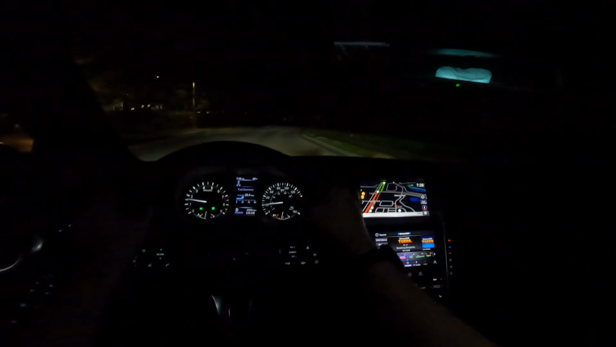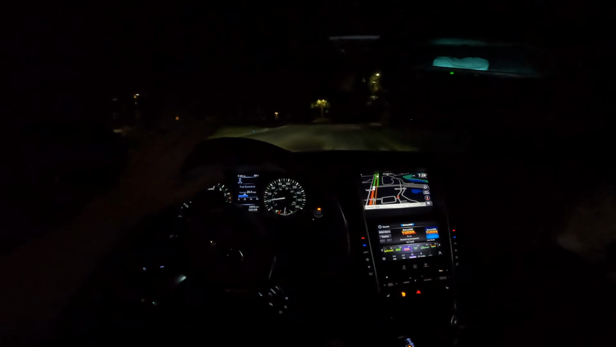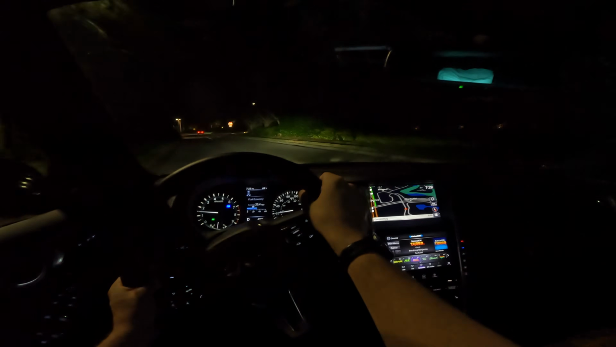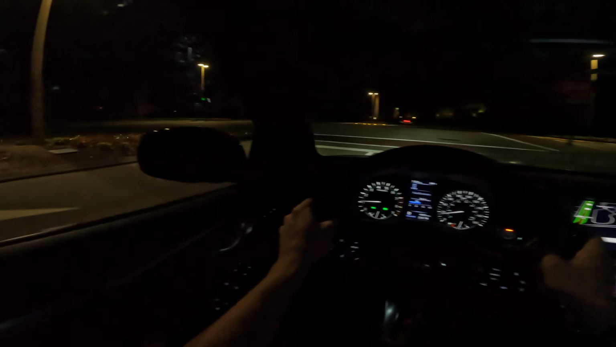It just has such a wide spread of light. I feel like most cars don't have quite this wide field of view with their lights. So very, very impressive. And if you want to use the brights, they go super high, like they're halfway up into these 40-50 foot trees next to me. It's quite remarkable, the lighting on this vehicle.